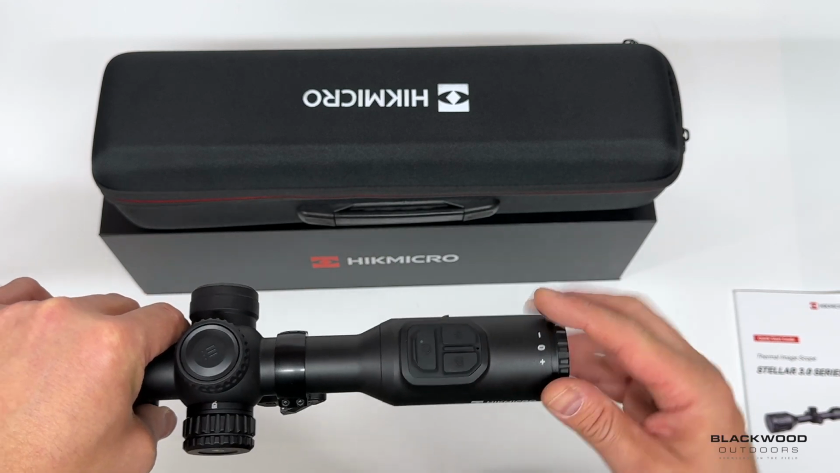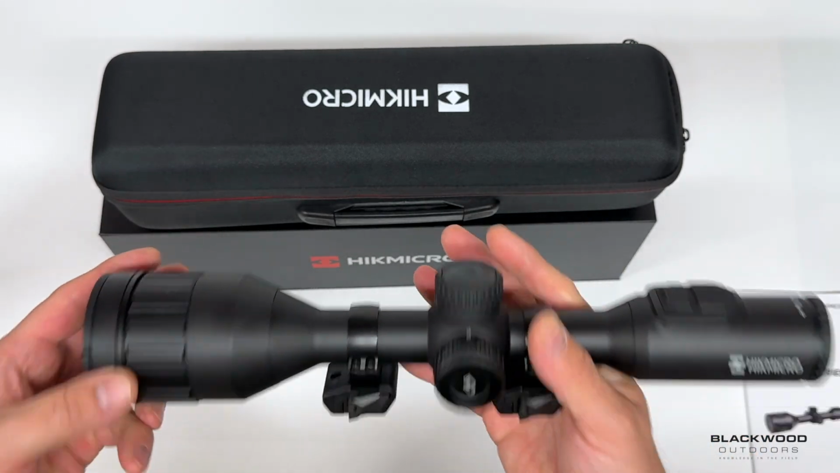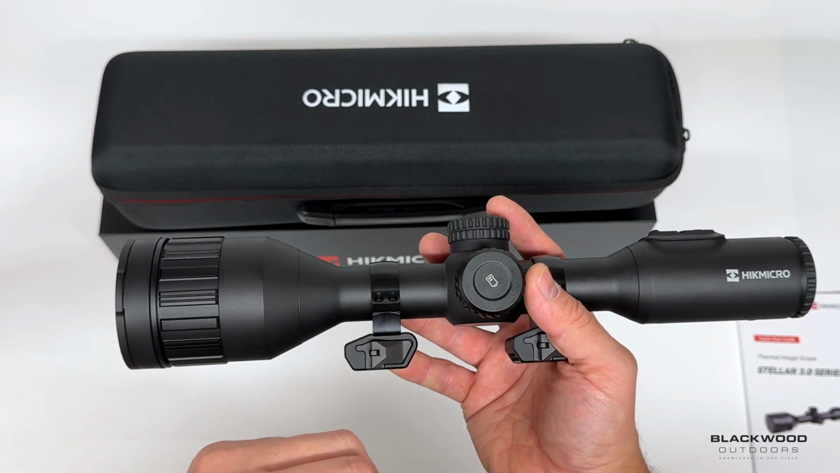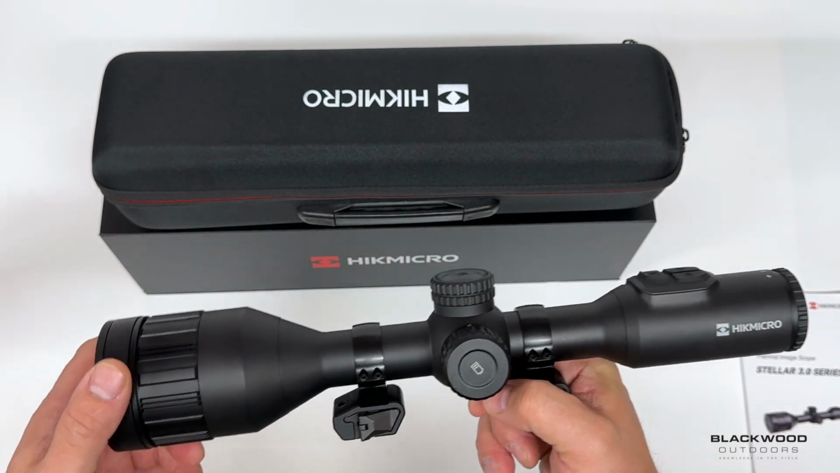Diopter at the back, and your recoil cup can screw into that. So, yeah, that is basically the actual physical external side of it. So, weight. This is 0.86 kilogram for SH50 and SQ50L models.